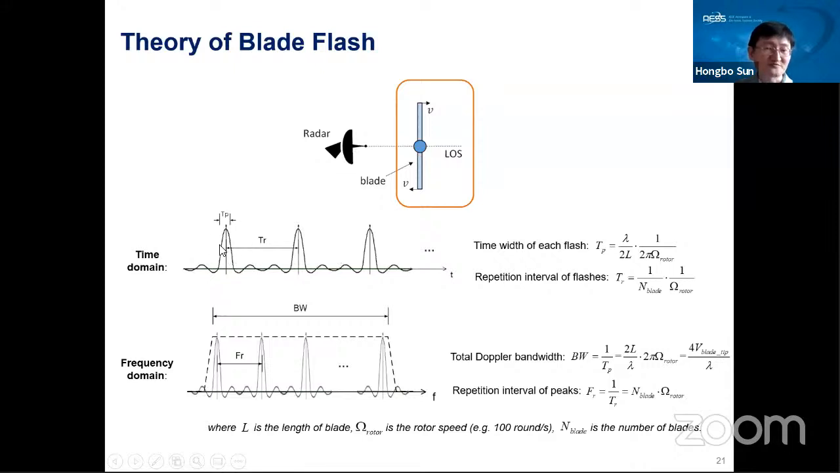Based on this time domain signal, the interval between the two peaks of the signals lets us derive the rotation speed of the blade. Then the time width of this signal is proportional to the length of the blade. So based on this time domain signal, we can derive a lot of useful information for the drone, for example, the length of the blade, even the rotation speed. This is the time domain signal.